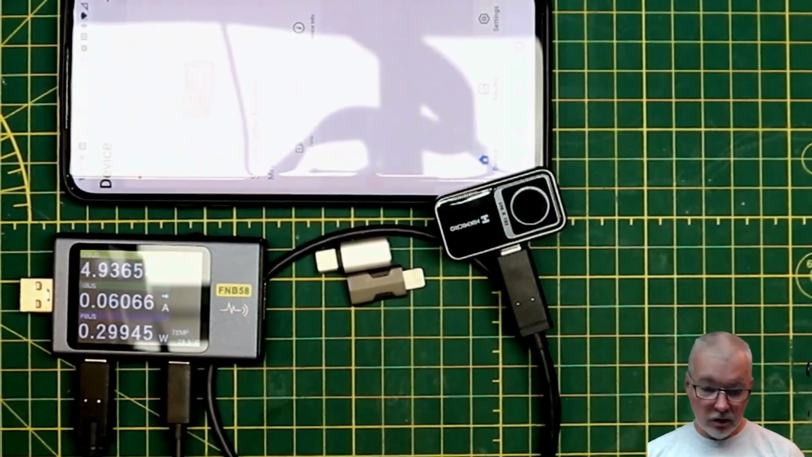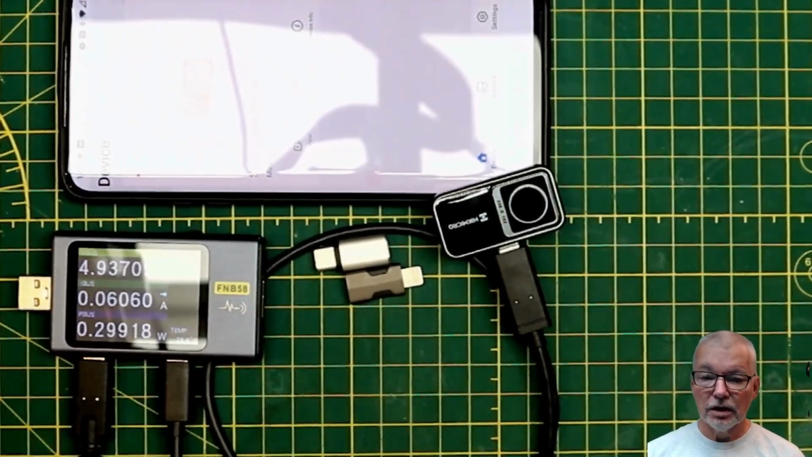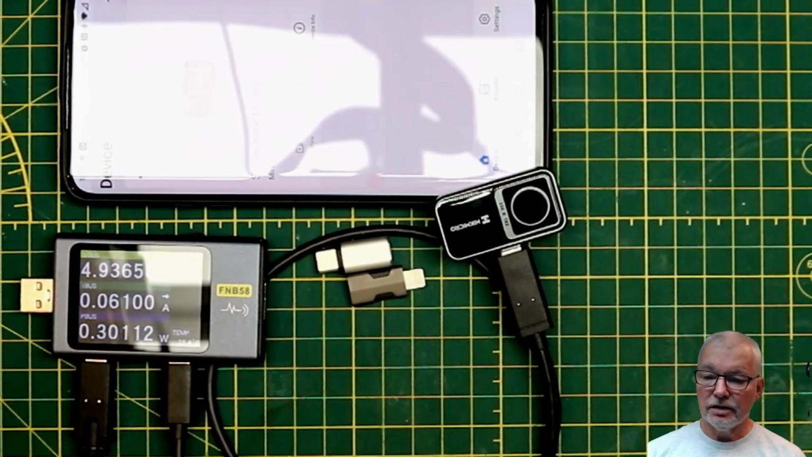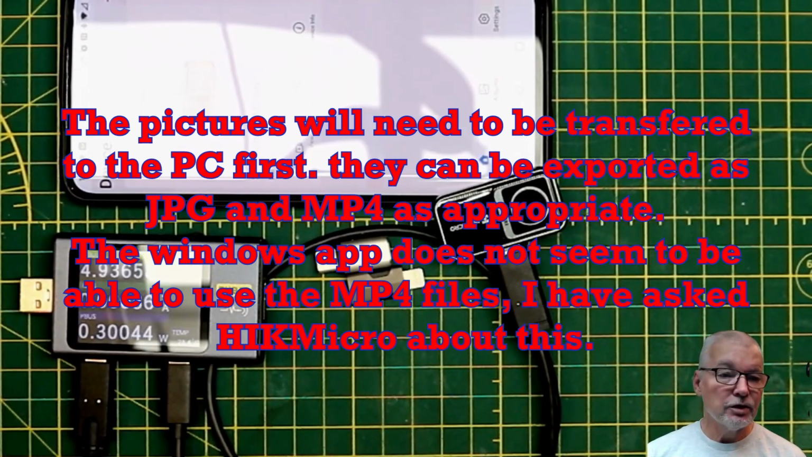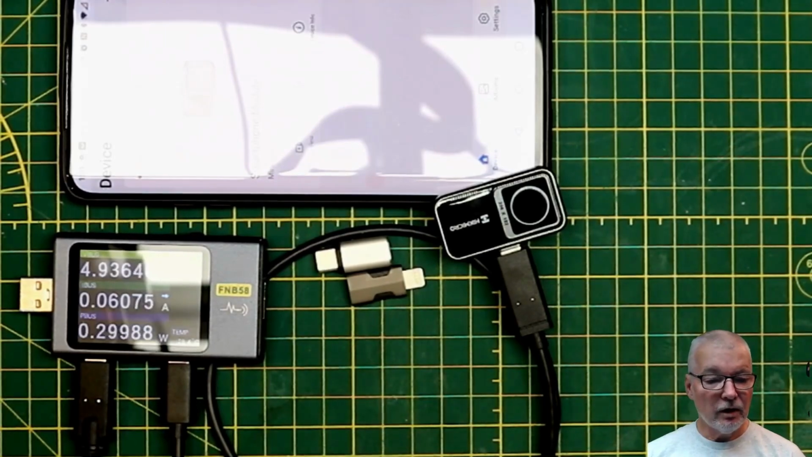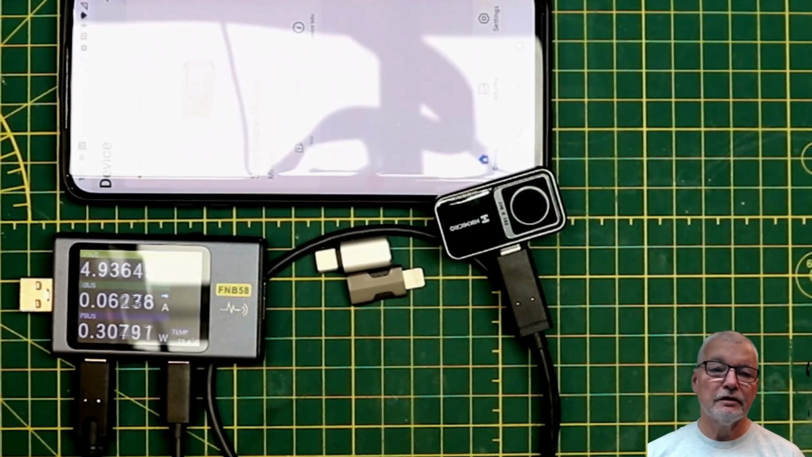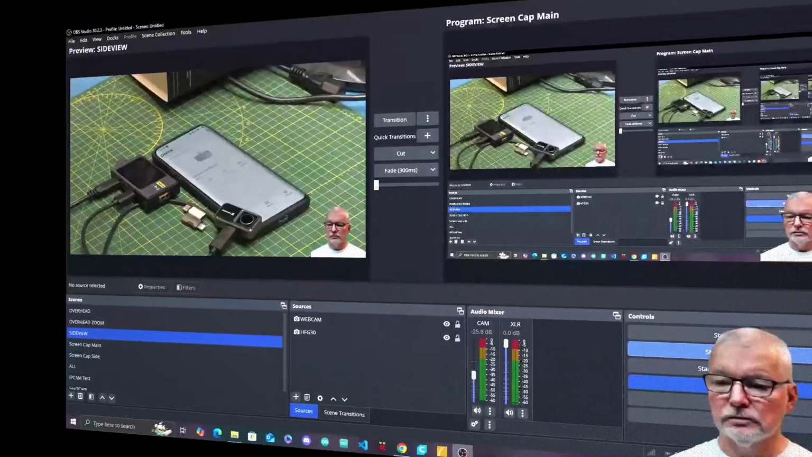Anyway, there is also an application for Windows which is called HIKMICRO Analyzer, which would allow you to analyze the pictures and everything else that you've taken. So let's just go and have a look at that. Where is it? I already have downloaded the application. You can get it straight from the HIKMICRO website. I'll provide a link in the description.